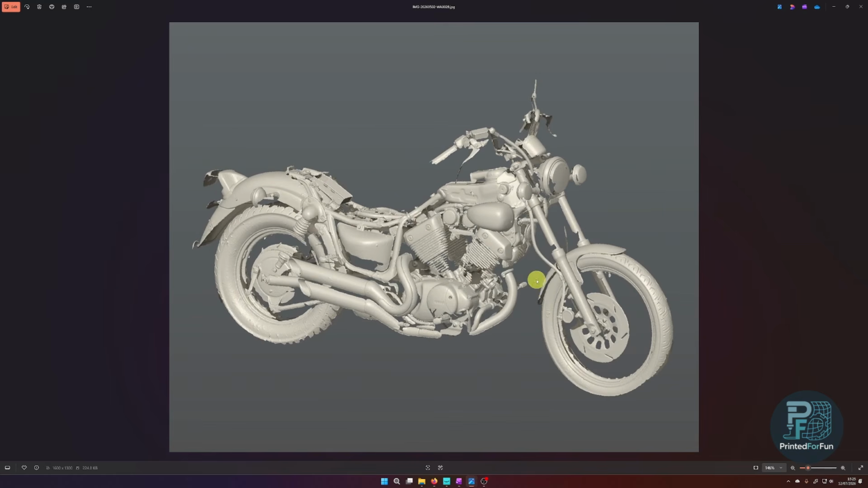But this was the same day I scanned the Vespa. I had the Rigil on my back, and I knew this project would be coming up at some point. So I just scanned the motorcycle.